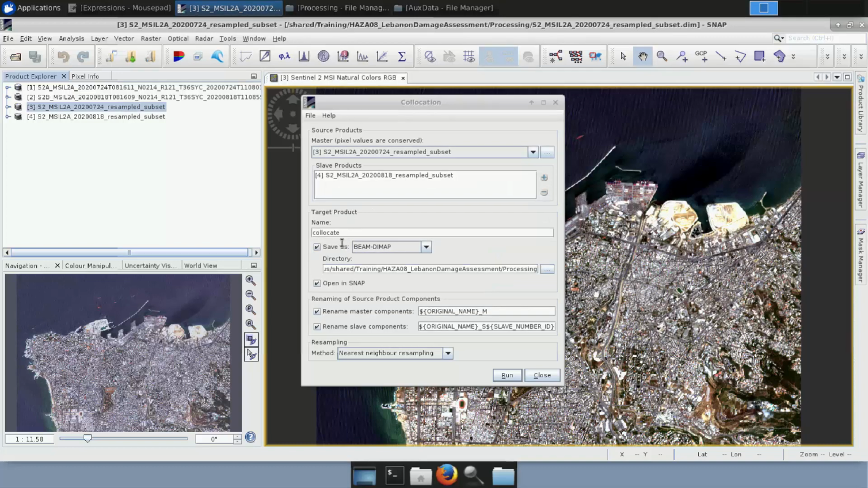In the name, let's name it Sentinel-2 and let's put the dates of the two images that we are working with, which is 2020-07-24 and 2020-08-18. And let's keep the collocate as well.